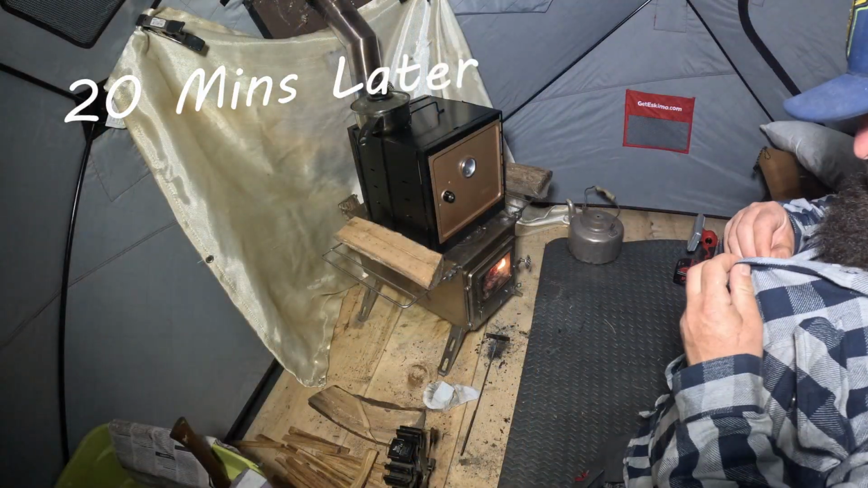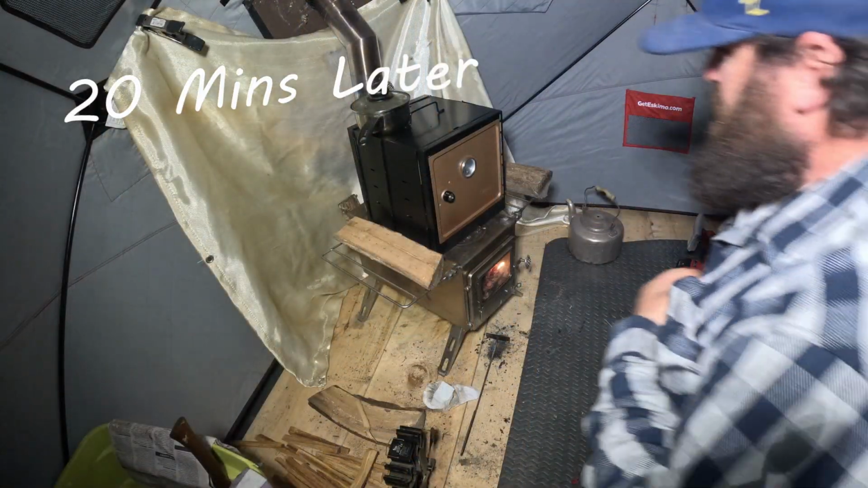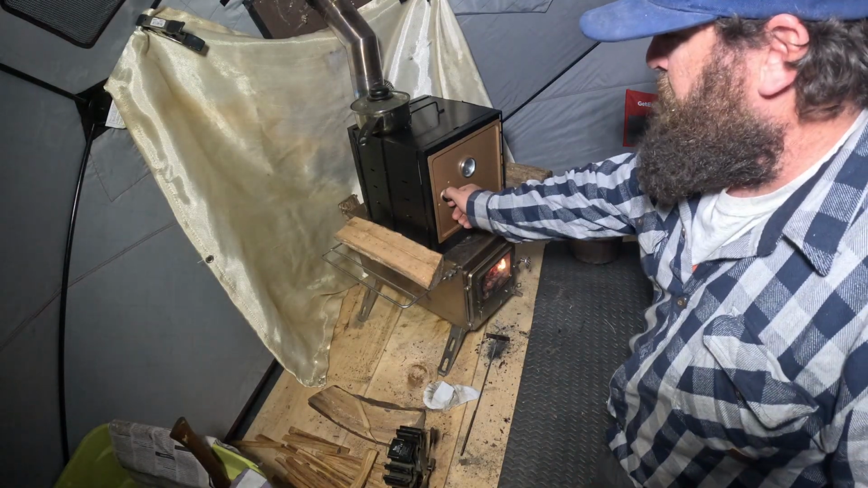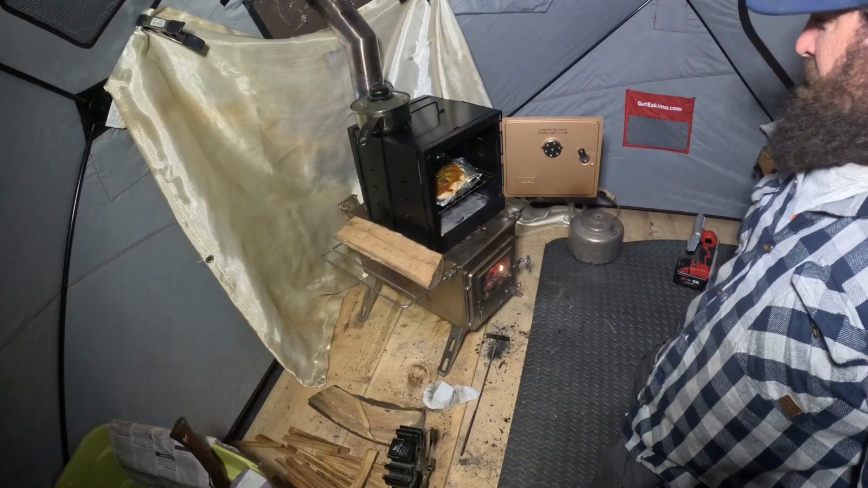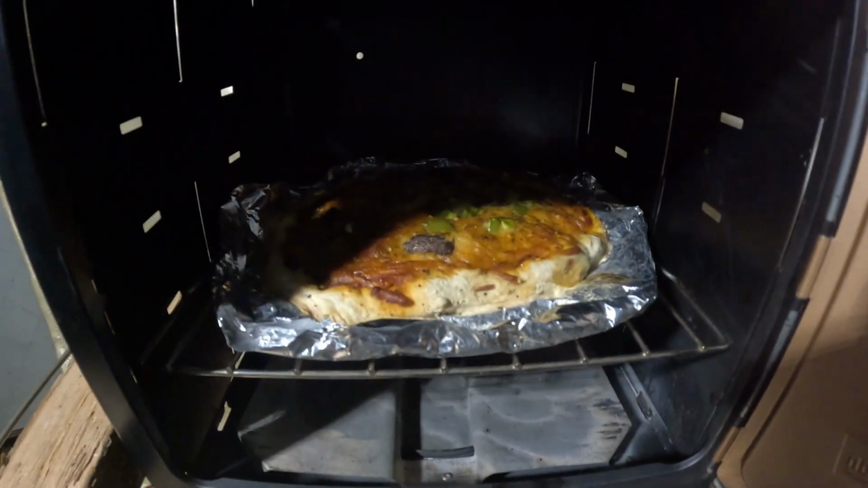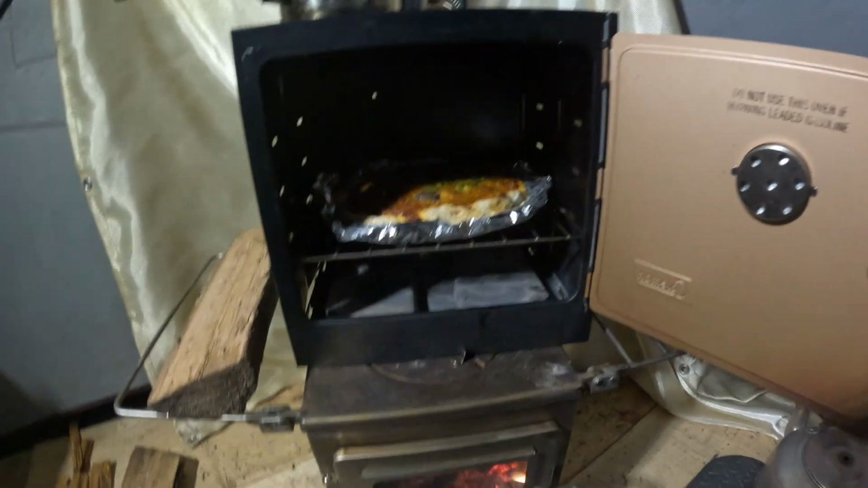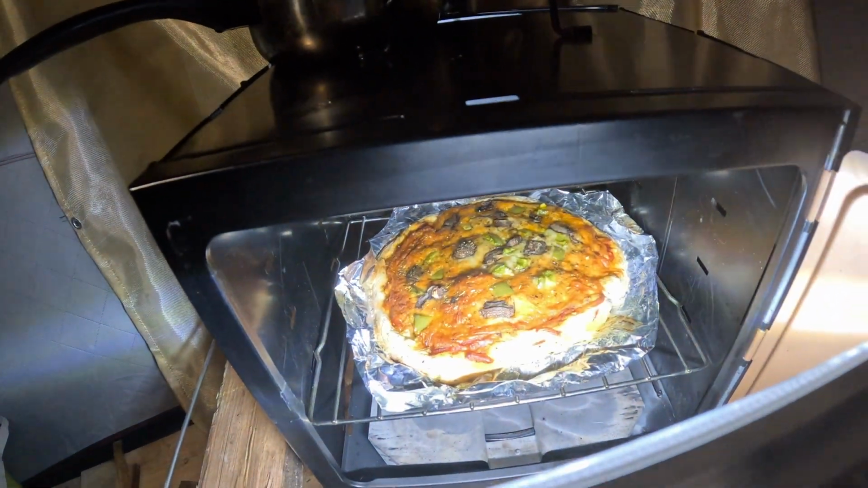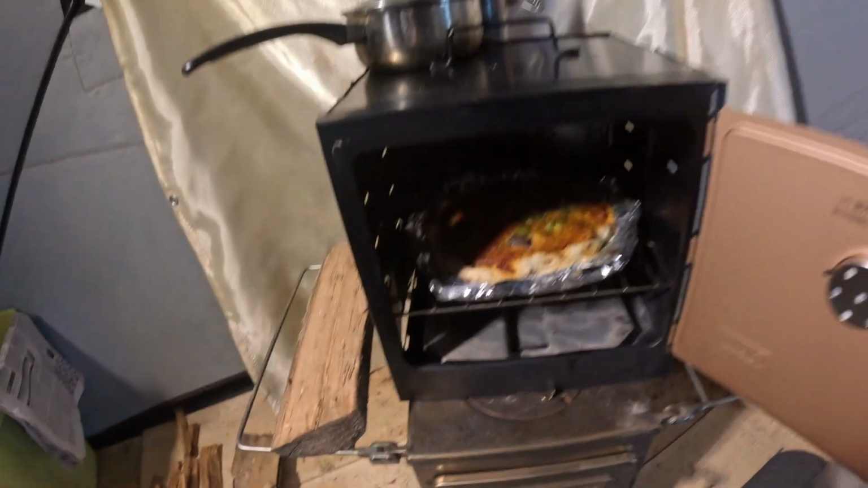All right, let's give it a check. Been in there, oh, good 20 minutes. We are up over 300 degrees. It's pretty warm in here too. Looking good. Top is definitely done. Looks pretty good.